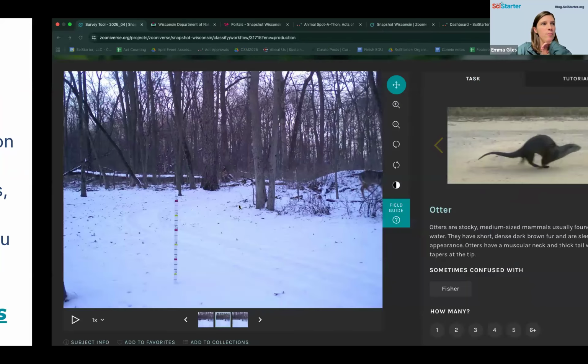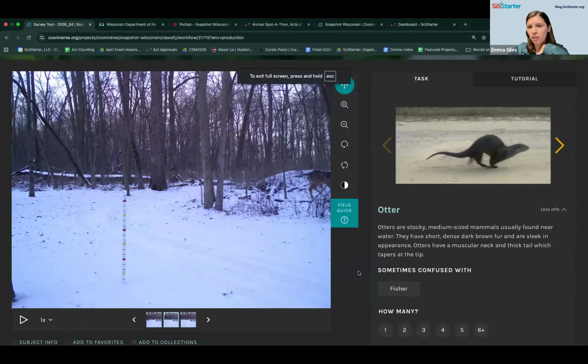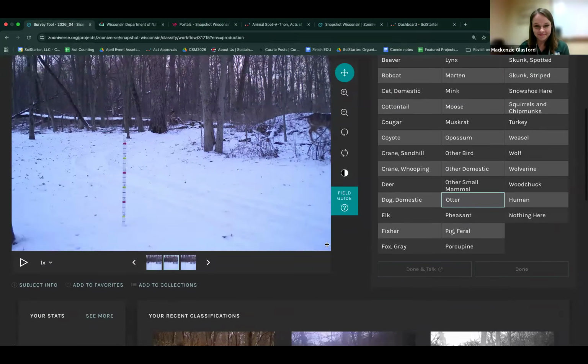Okay, so I'm going to go back and do a couple more, and then we should take a look at the data dashboard before we head out. I'm going to check to make sure we're not missing any questions in the chat. No, we should be good. All right, let's go. Oh, this is definitely not an otter. That's for sure. So let me go back.